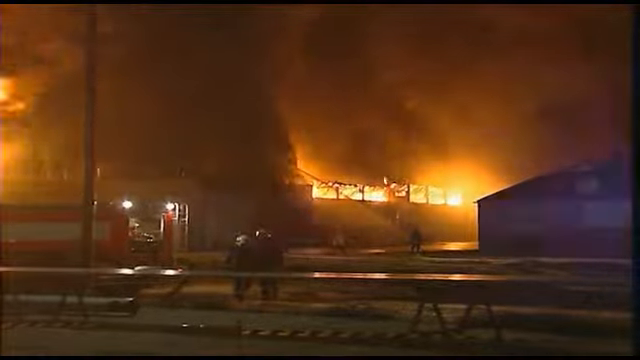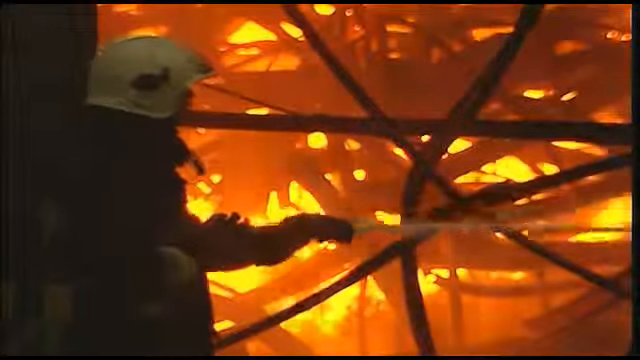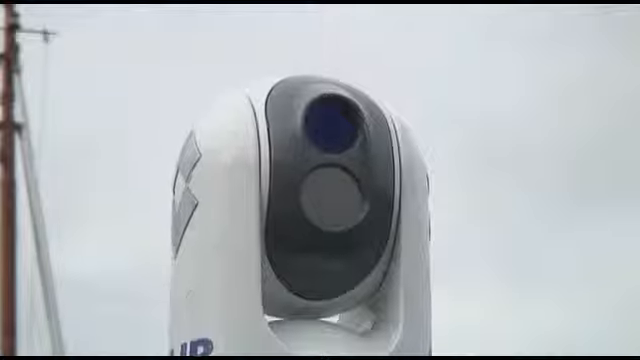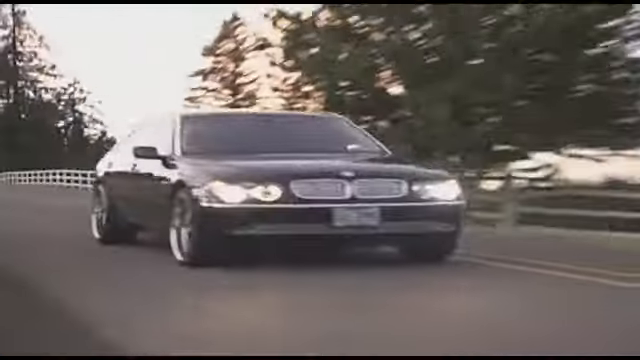In firefighting, thermal imaging cameras are used to locate people caught in heavy smoke and for detecting hotspots in forest fires. And there are lots of night vision applications that don't require temperature measurement as well. Security and surveillance, maritime, automotive, law enforcement, and many more. They all benefit from the power of thermal imaging.